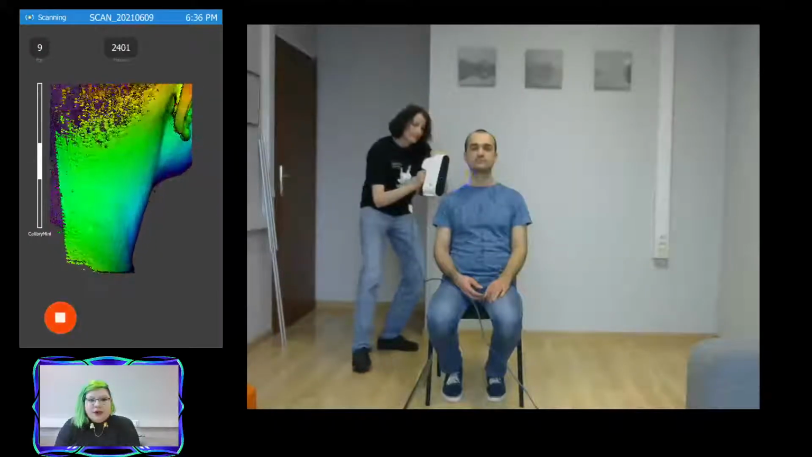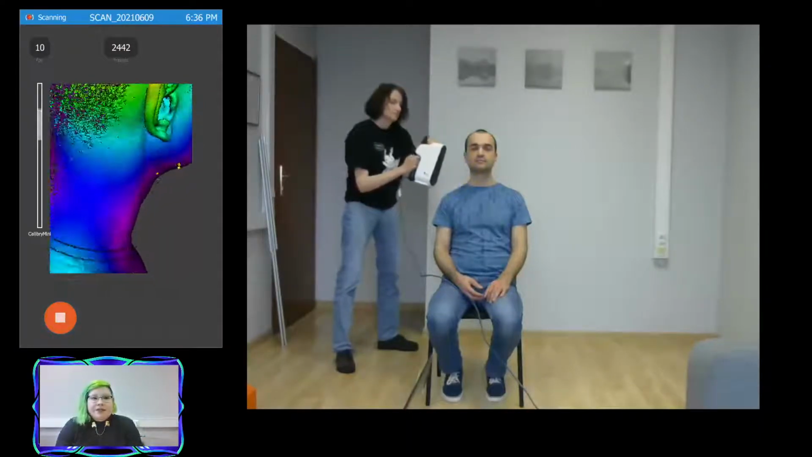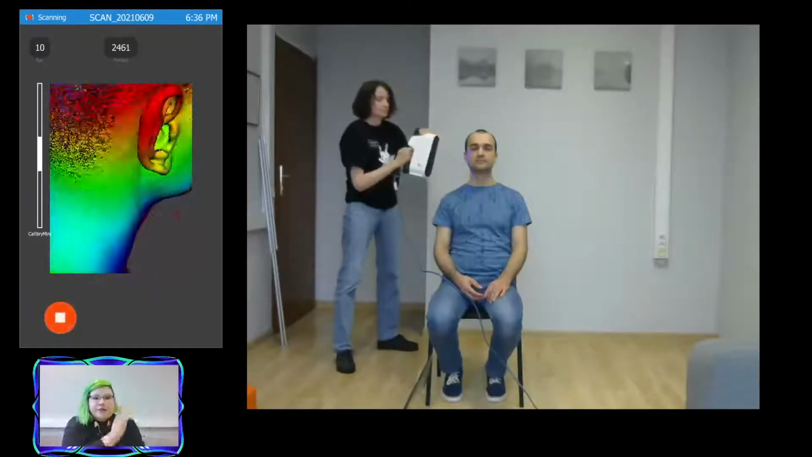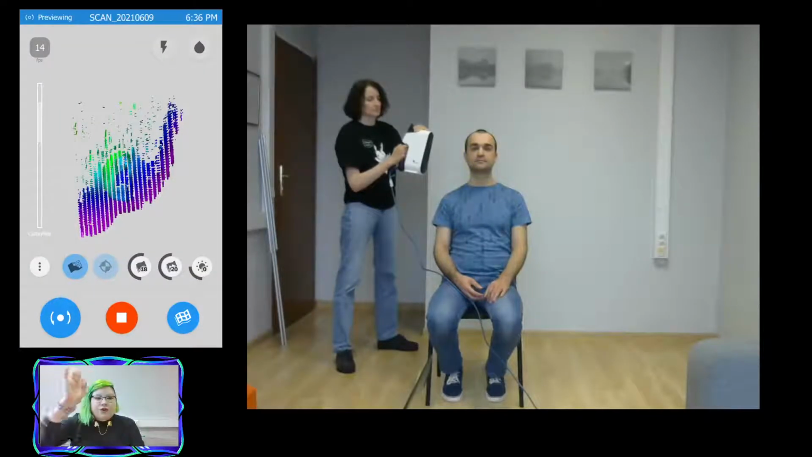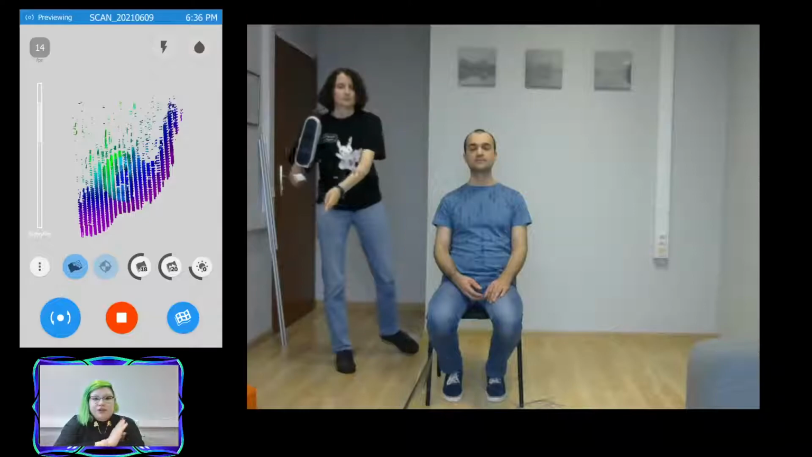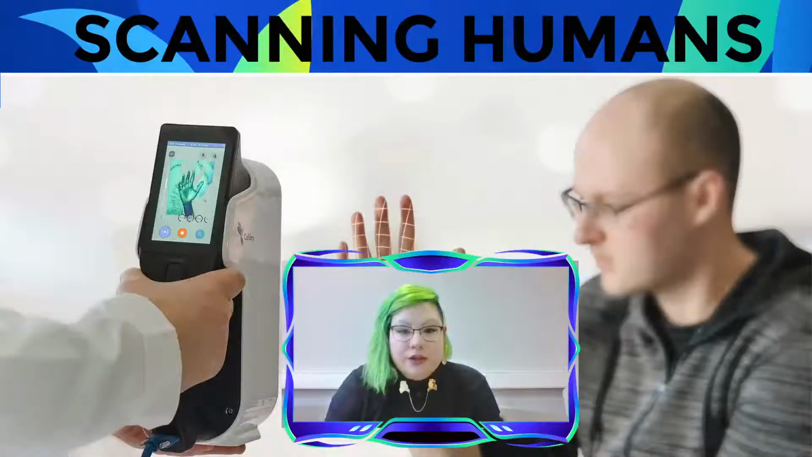And here we have arrived on the other side of the face to the other ear. Again, it wasn't scanned in just one linear motion. We did make gestures going up and down to get to the other side, so we will have a nice even mesh. So let's go ahead and open up that scan in Calibri and look at the point cloud.